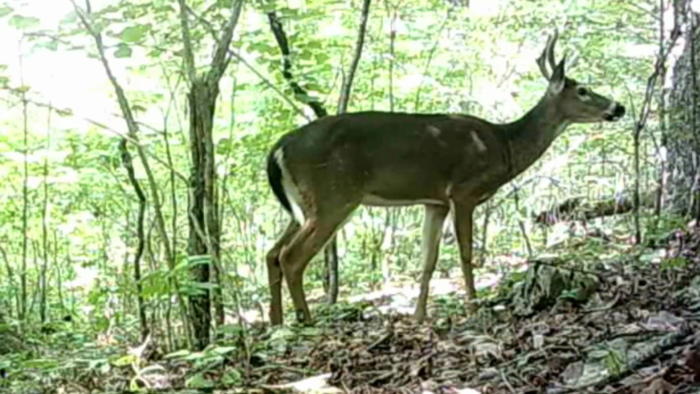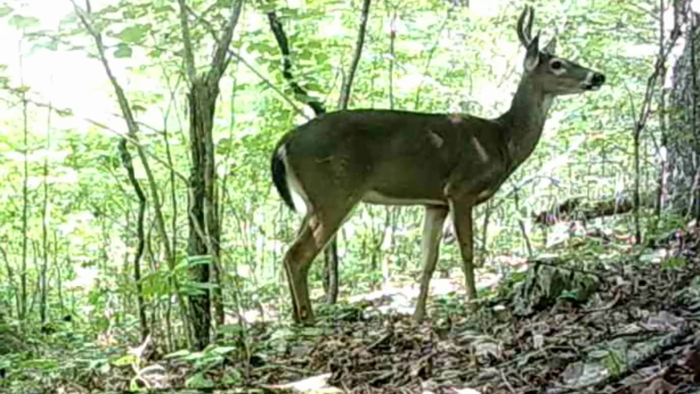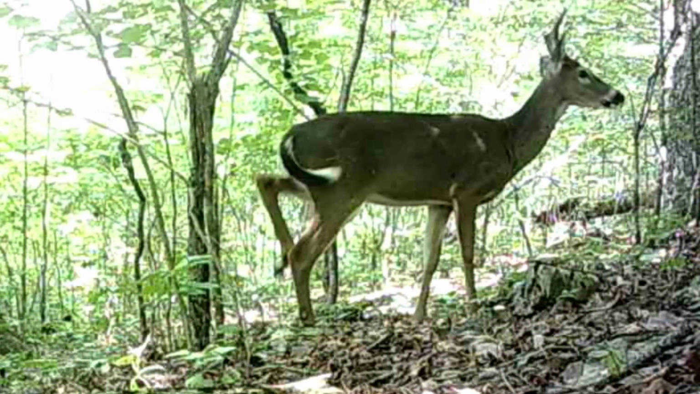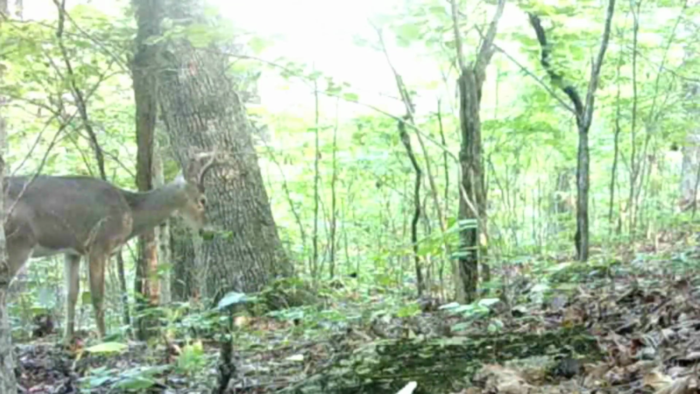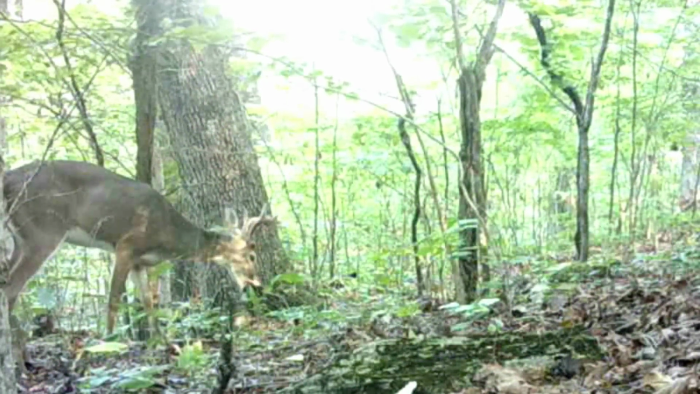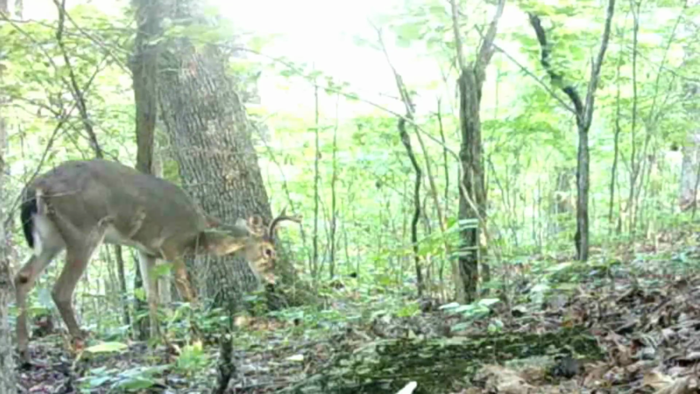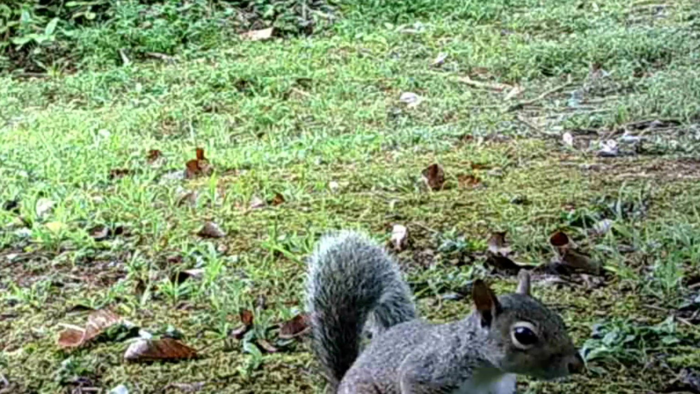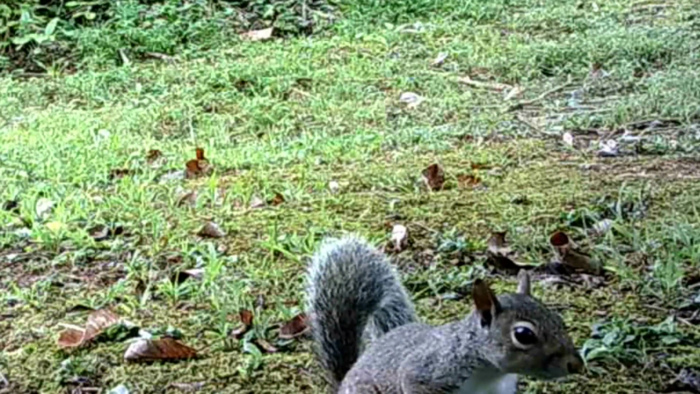But these old bucks, they're just waiting for their time. They'll start rubbing and fighting. There's a beautiful buck, just easing through the woods browsing. And down here in the cedar fields, there's a little squirrel come up to the camera.